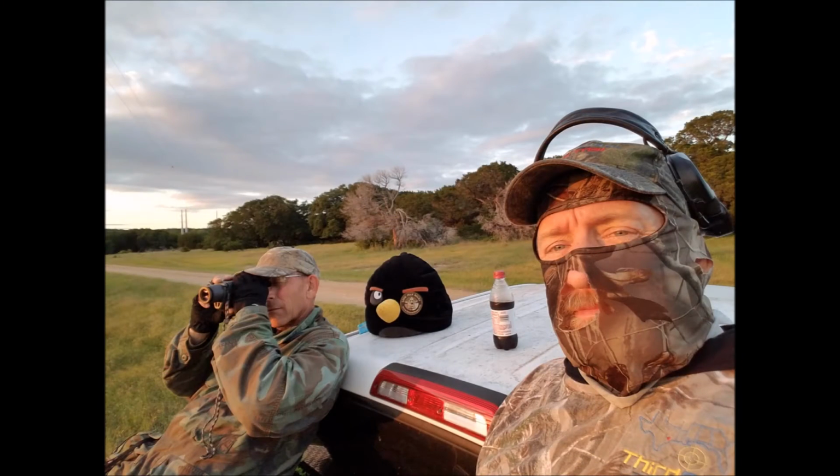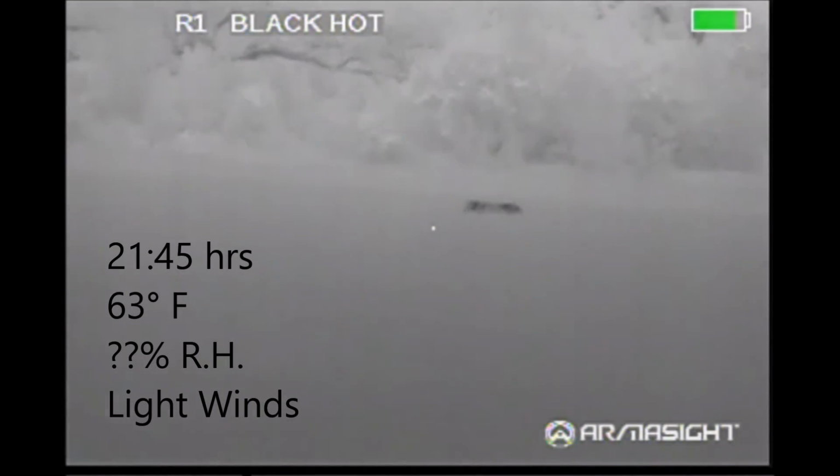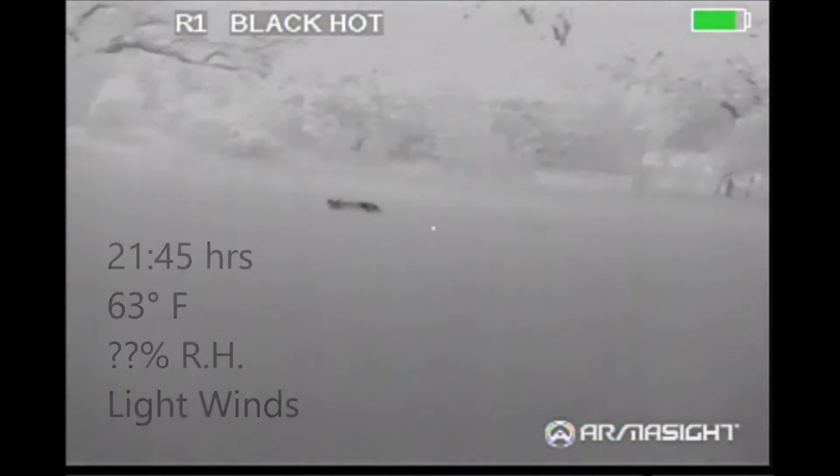Next, we moved around and set up to watch the oats field as the sun was going down. I spied this hog at the north end of the field from the truck, and we started off on our stalk to get closer towards it. There were actually others, and they would occasionally appear when they would stick their heads above the oats where we could see them.